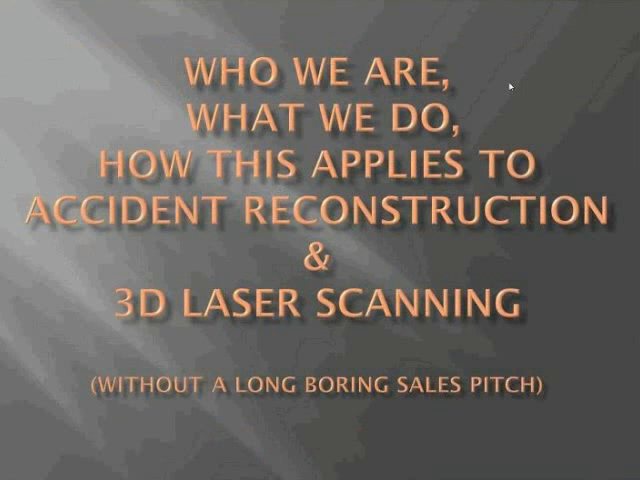We create forensic animations. Basically, the topics I'd like to cover are some very fundamental things that accident reconstructionists should consider as we all move into the realm of 3D scanning. It's coming, whether you're ready for it or not. I was hoping it wasn't coming as soon as it was, but it is, and so we have purchased a laser scanner as well.